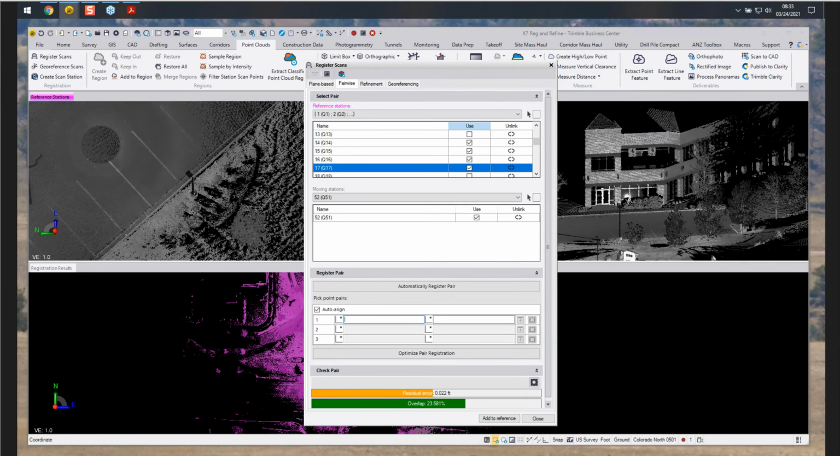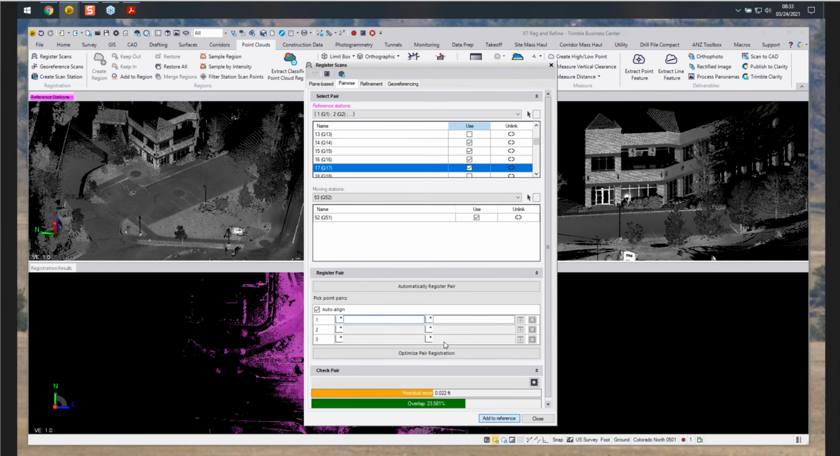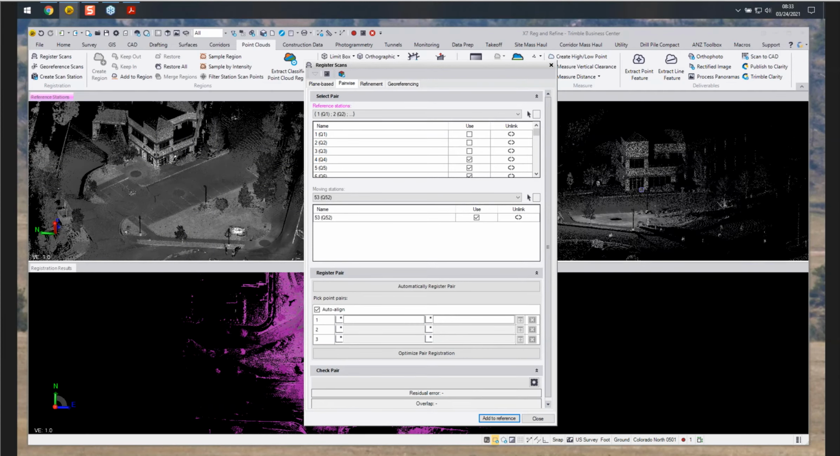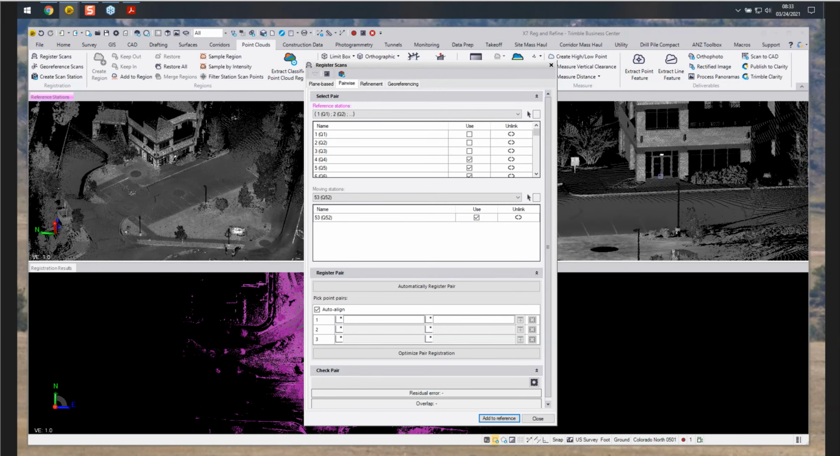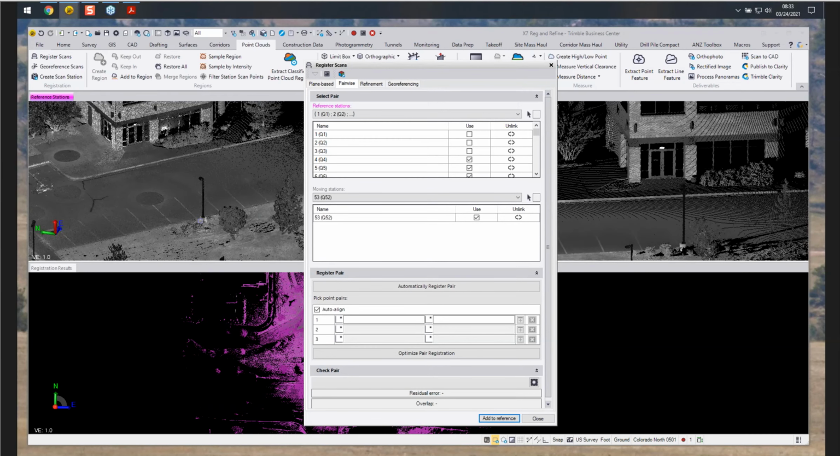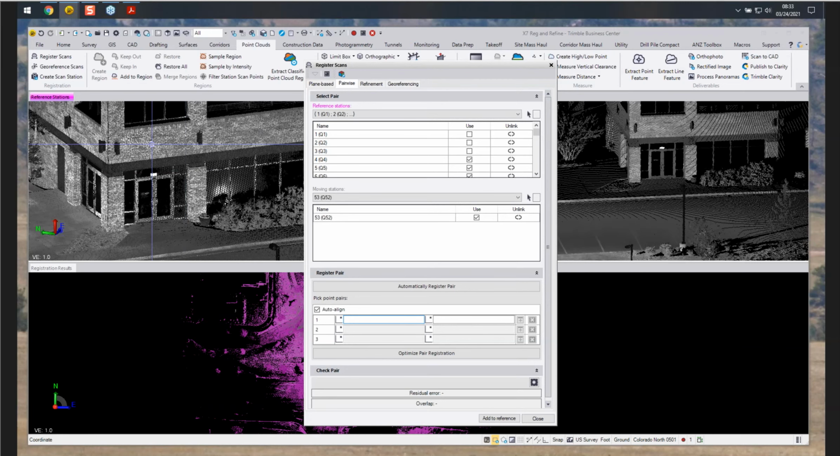And it changed a very small amount. And then we'll add to the reference. So now we're taking 52. We've added 52, and now we have our next scan, 53. Then we'll go through and pick the 3 pair, and we'll just pick a location. Very close, it doesn't have to be exact.